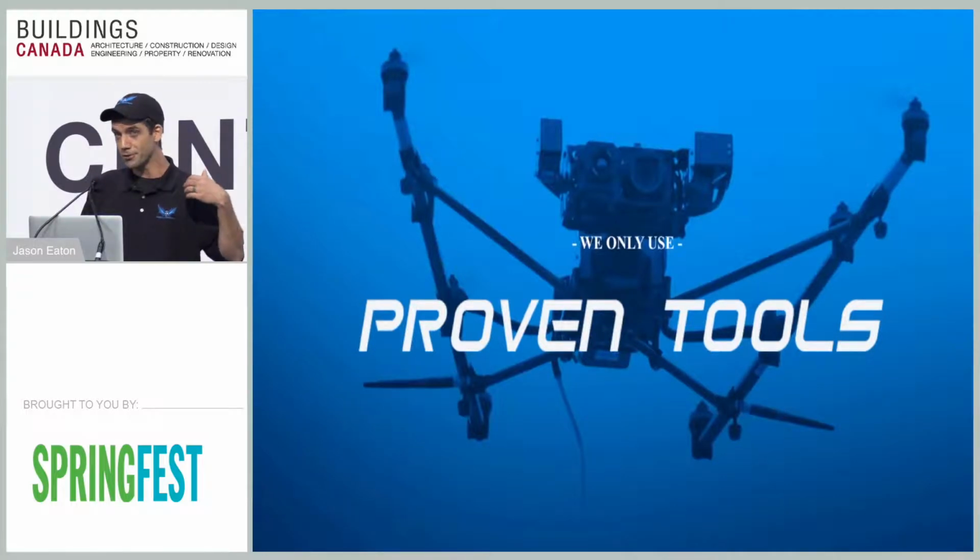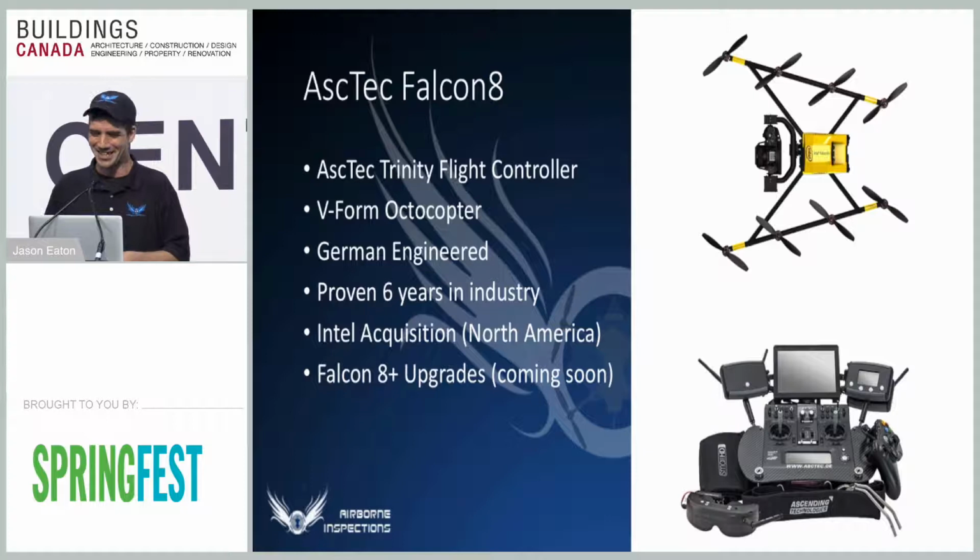I'm going to talk a little bit about the drone. This is my favorite part because I love the drone. It's just a lot of fun. We use this particular model. It's called the Aztec, or Ascending Technologies Falcon 8, for a variety of different reasons. It's an expensive machine, but we pay for peace of mind.